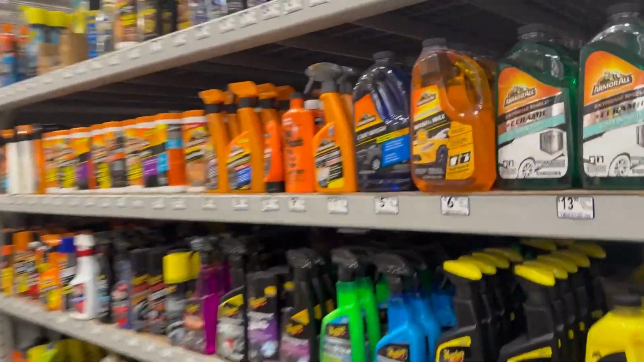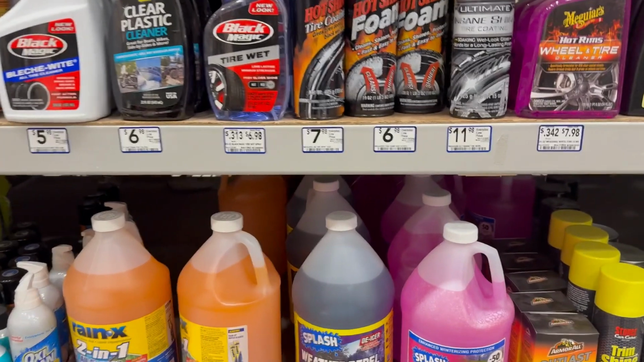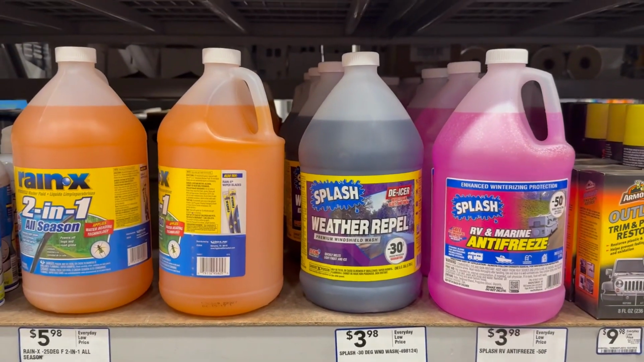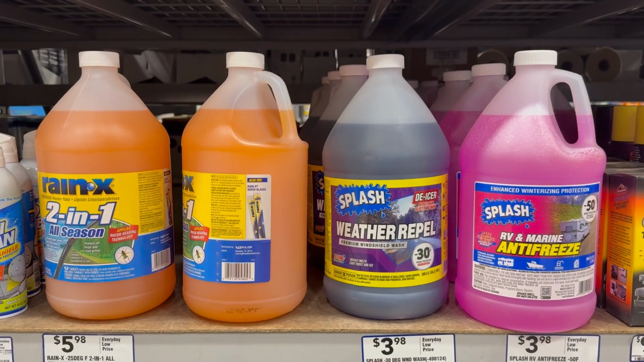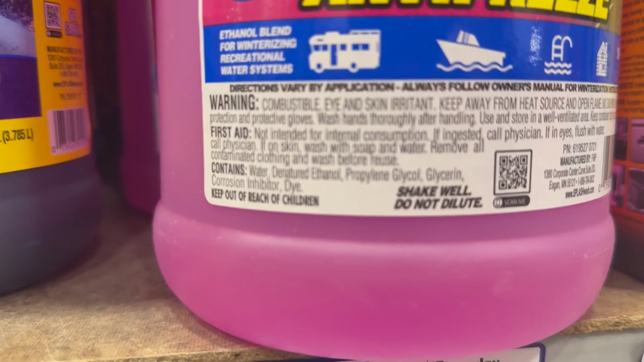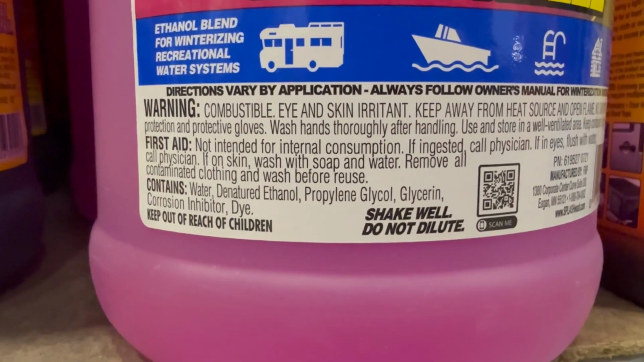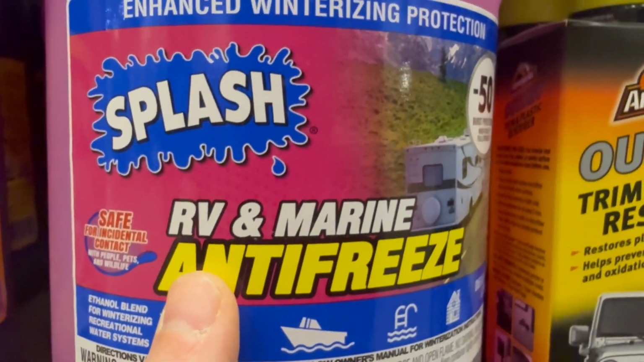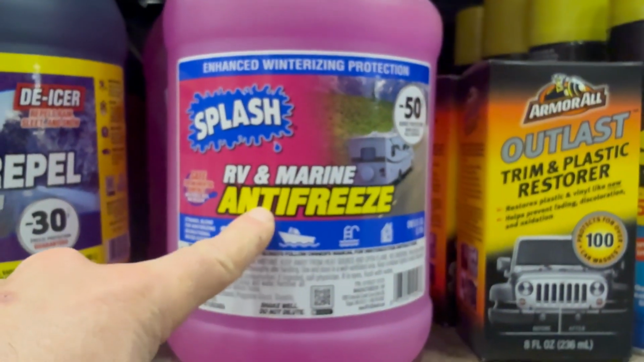Here we go. What do we got here? Lots of car wash stuff. This is antifreeze, but it's the bad stuff, the ethylene, the poisonous, not what I want. Wait a sec, check this out. You see that? If it comes into focus, propylene glycol. This is in fact the safe stuff. It should say that on, yeah, right there. This is the good stuff that I can put in my system.